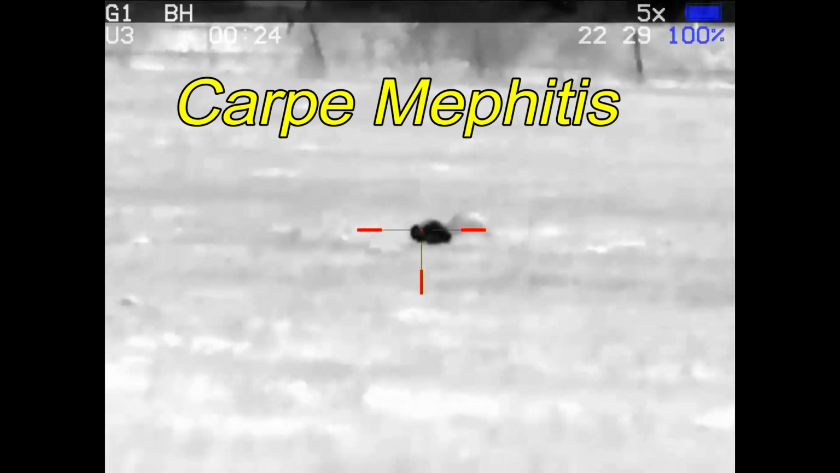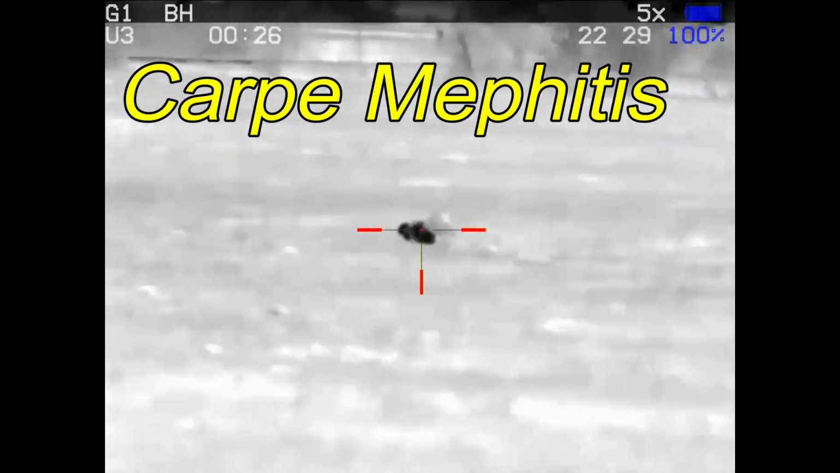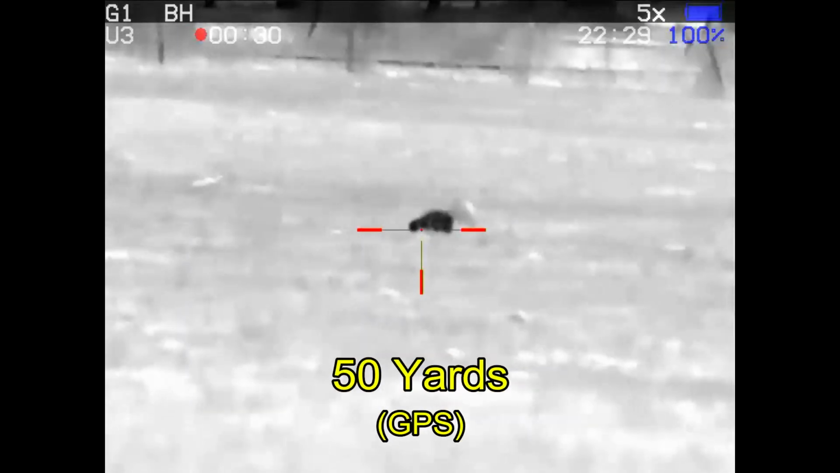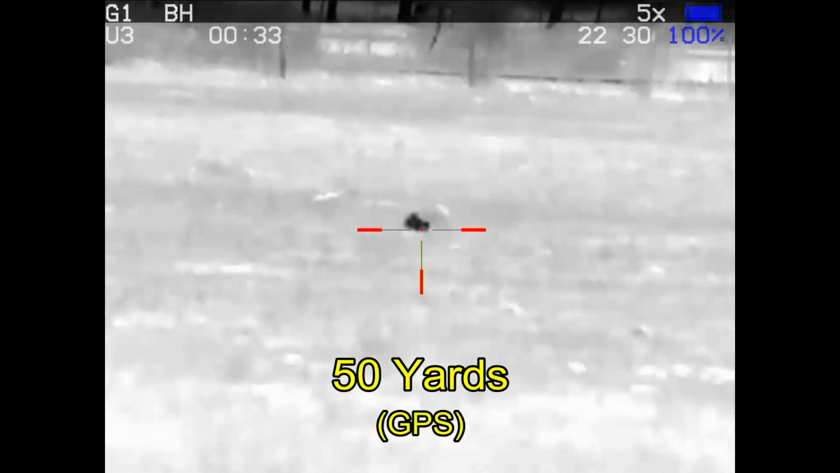And moving on to my landowner's property that has a skunk problem, carpe mephitis. This is the property where I killed 7 skunks the other night. And more skunks are back out in his front pasture.